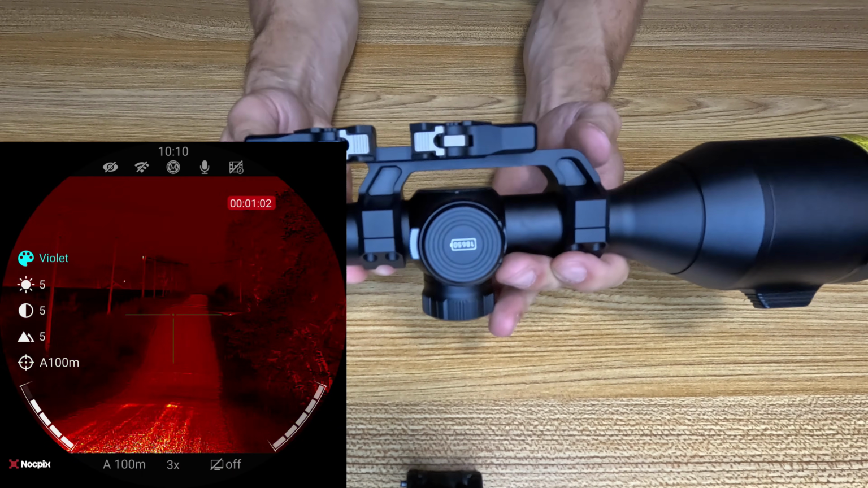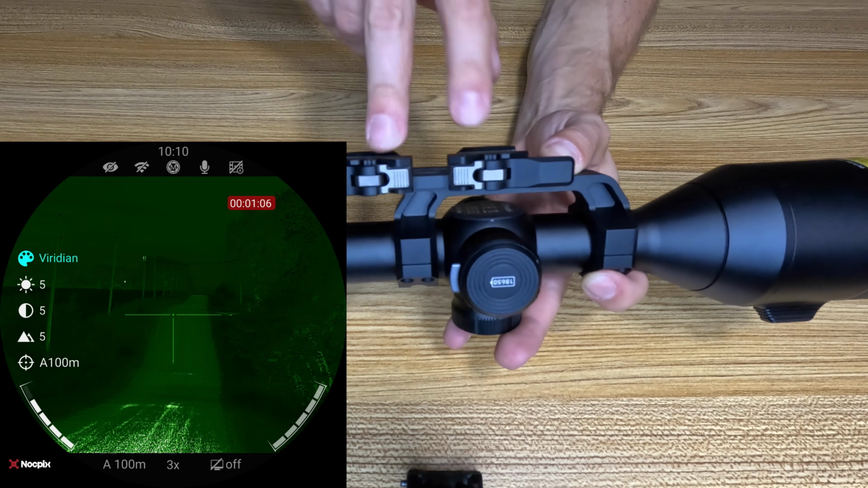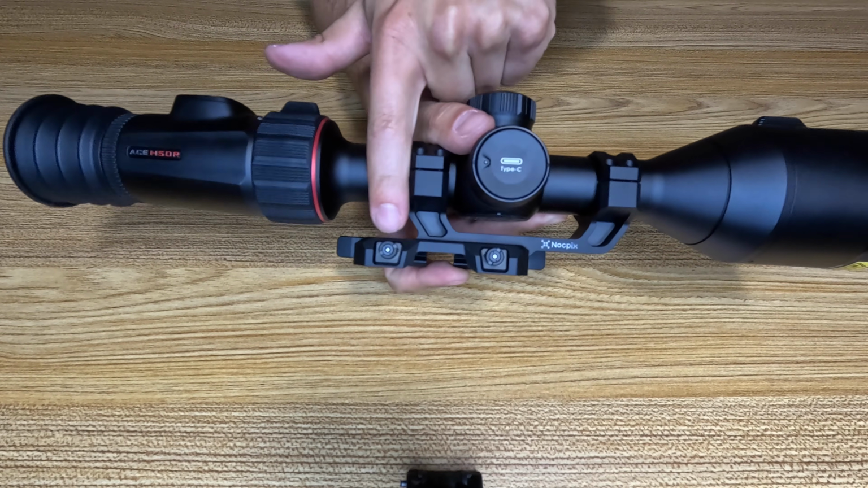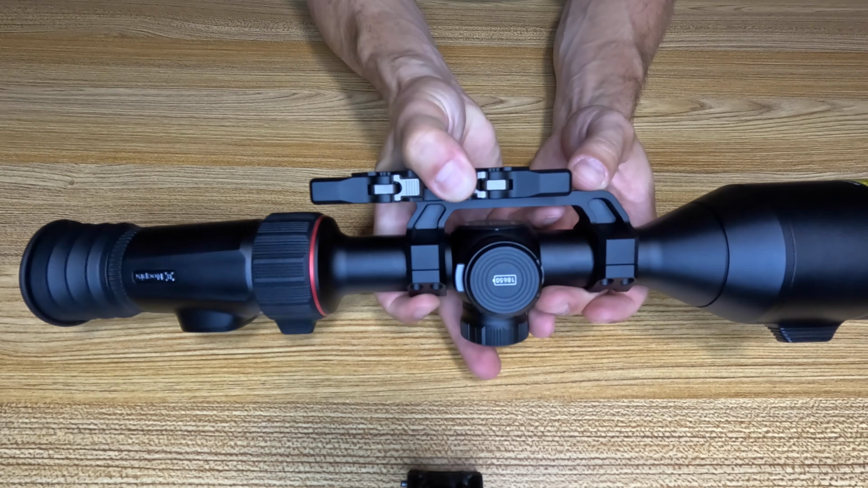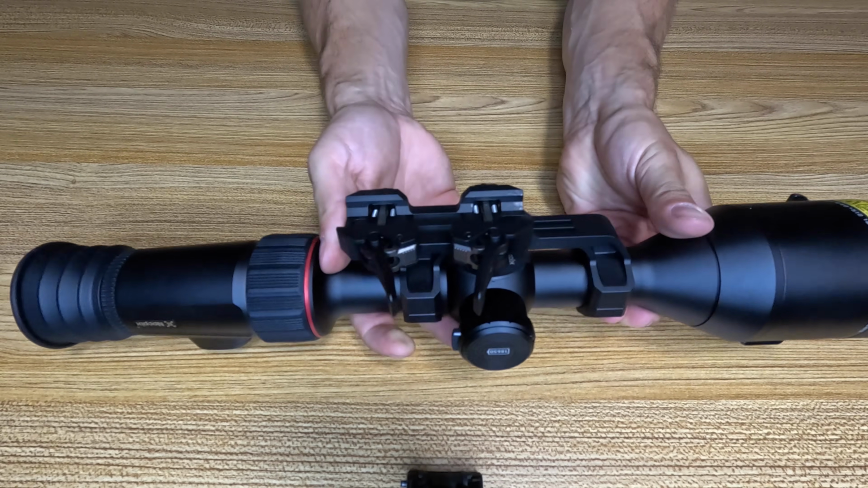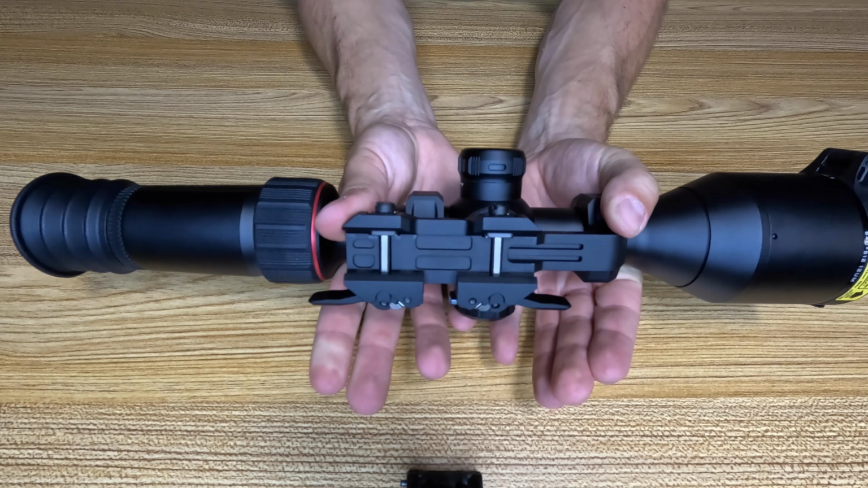And then moving to the underside, you can see the scope rings that come with it. These are really nice. You just adjust your screws to the tension that you need for your rail for your gun. And then to release these, you've got this feature where you push down on this spring and you lift up. Same thing. And to tighten it back down, there you go.